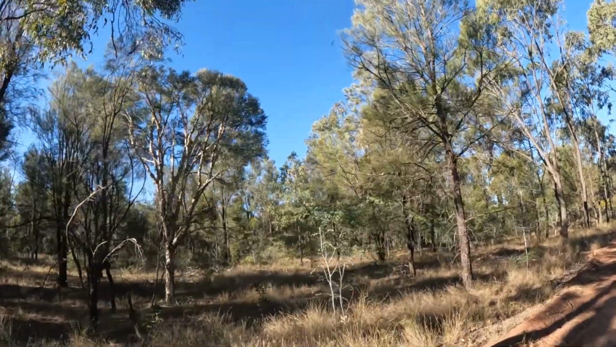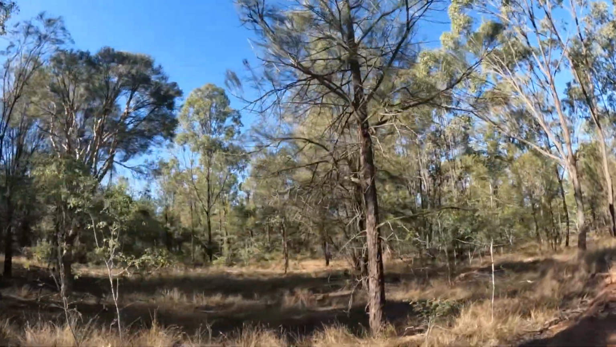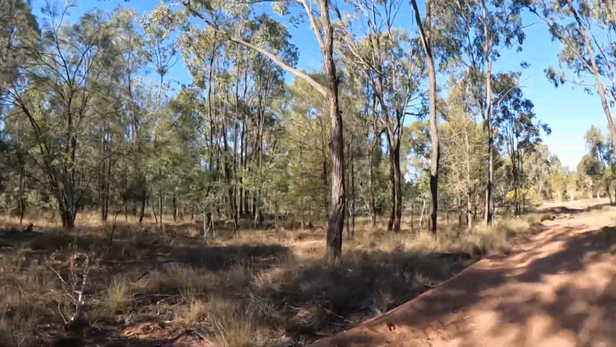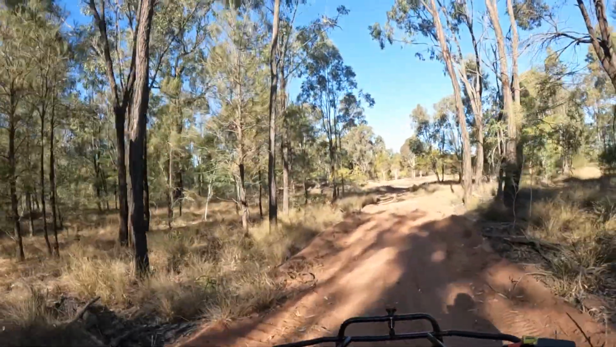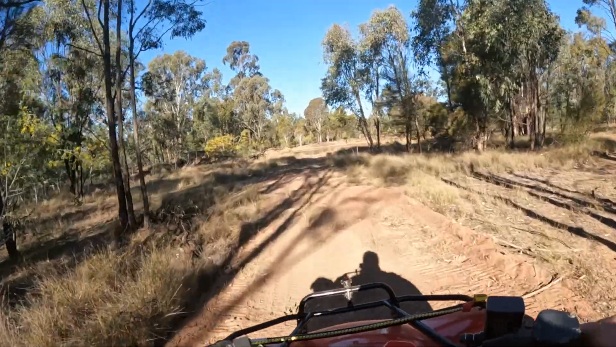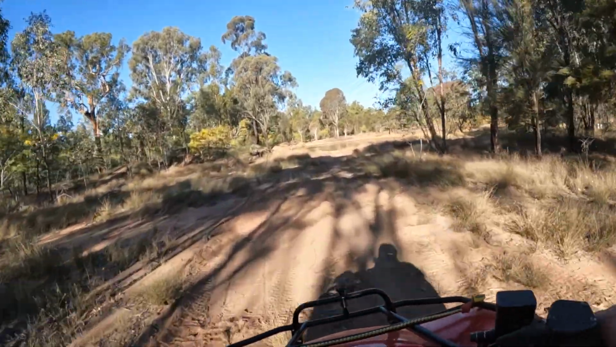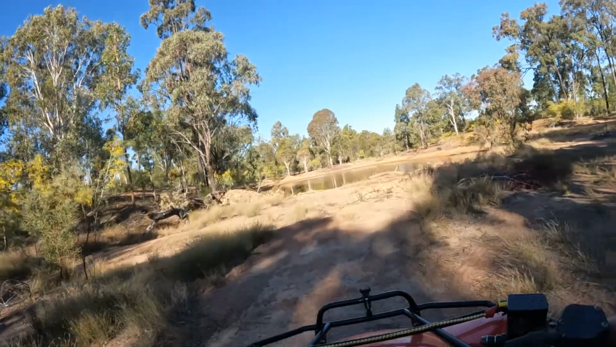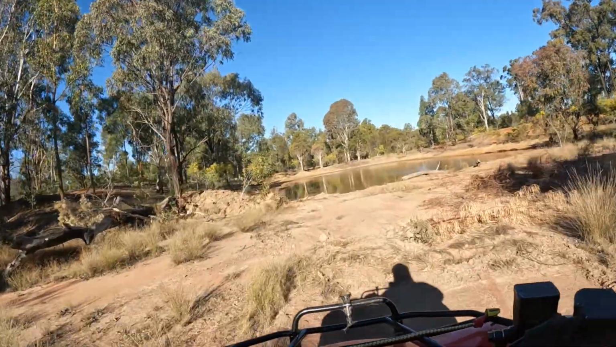See that kookaburra? I don't know if you saw it, because this is a GoPro. GoPros are never any good for catching good photos or films. Well, not really. It's alright if you're moving, on a motorbike, jumping out of a plane maybe, but not when you're trying to take pictures of a kookaburra.